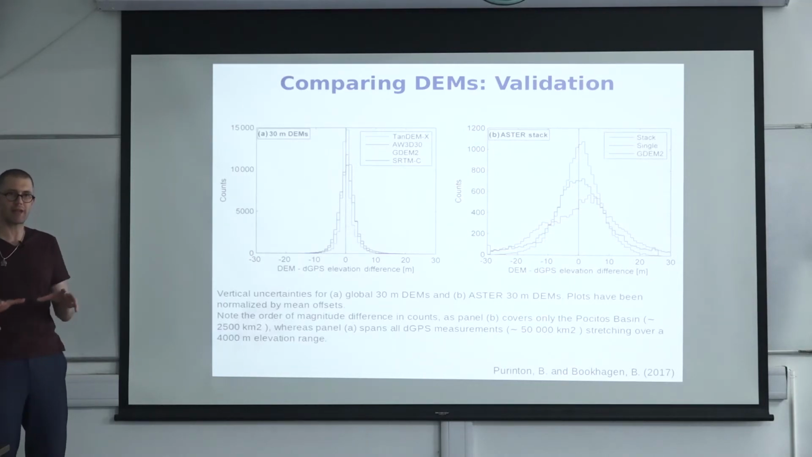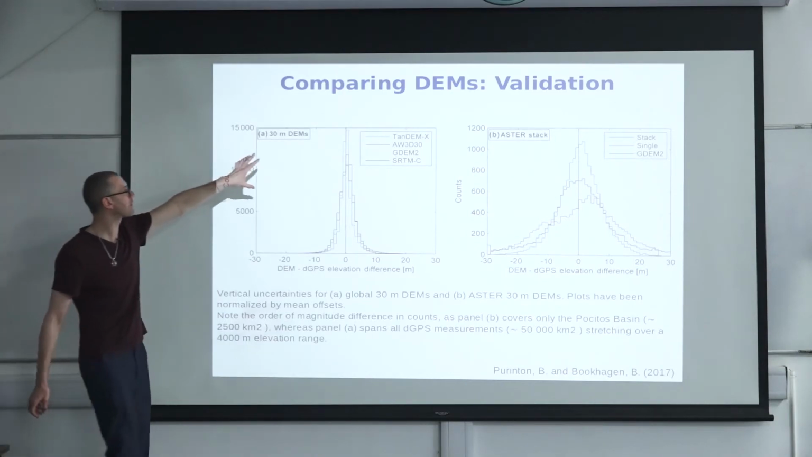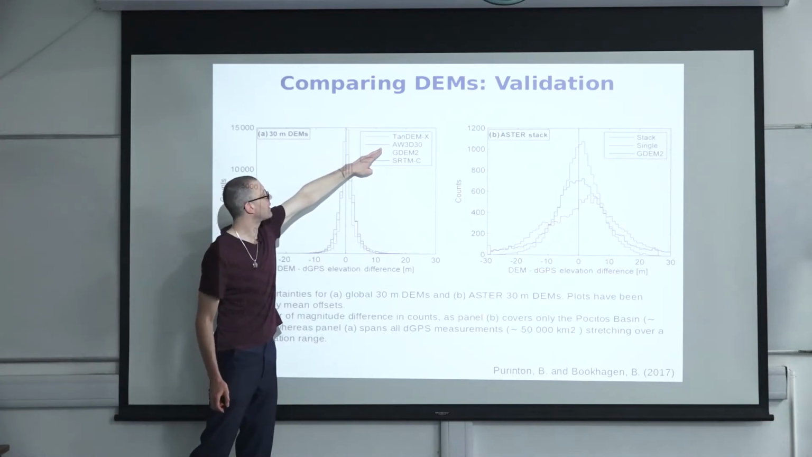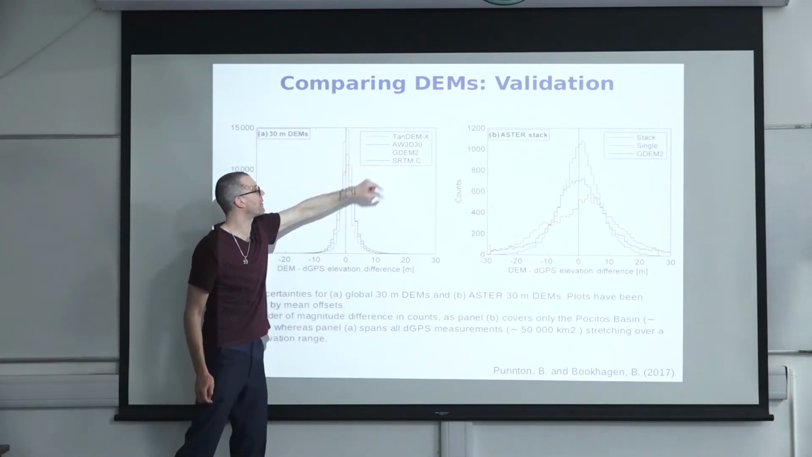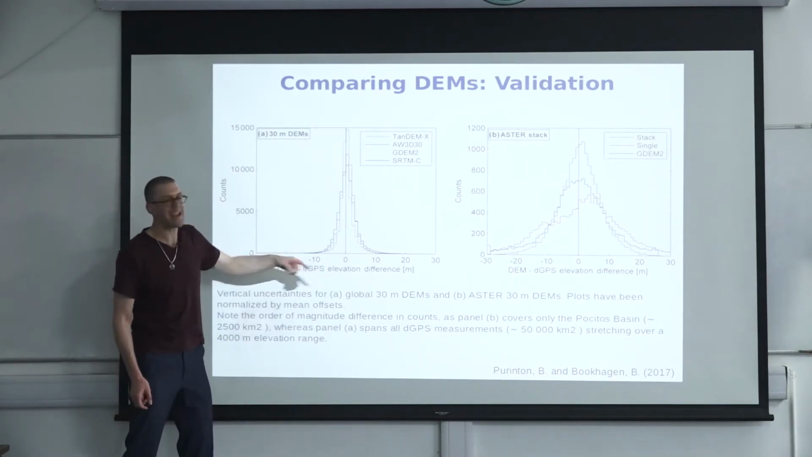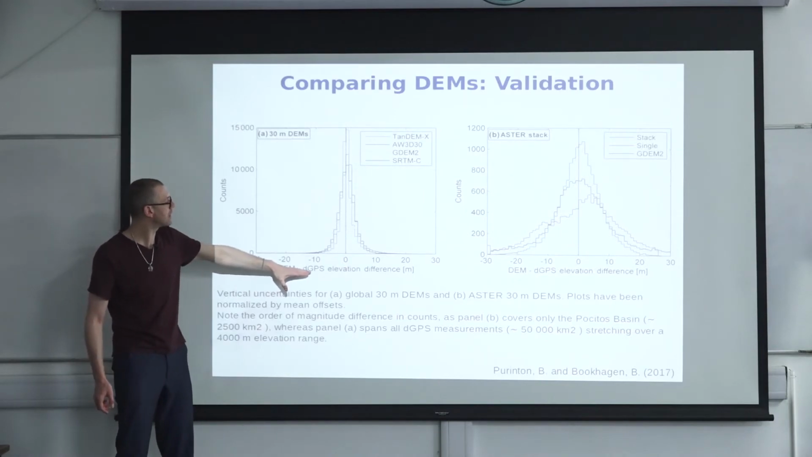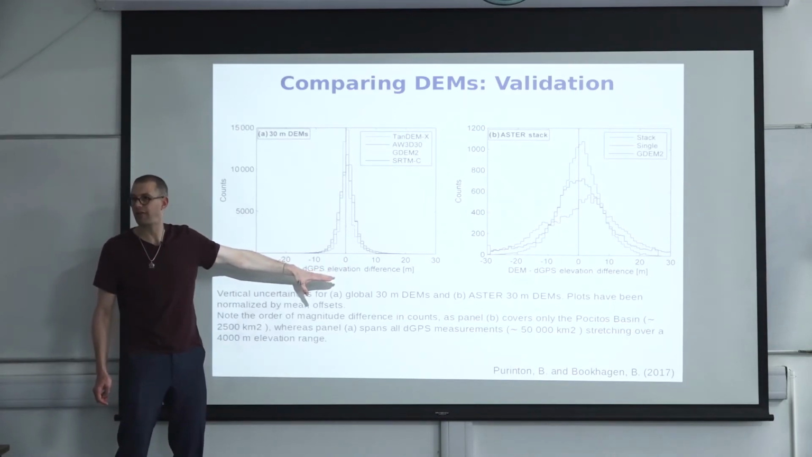So I'm using that as a reference data set to compare the TanDEM-X, the 30-meter global DEM, the GDEM, and the SRTM-C data. So what you see here is the dH, as I call it, the delta H, which is the DEM minus the differential GPS elevation. Okay, so I have a reference.